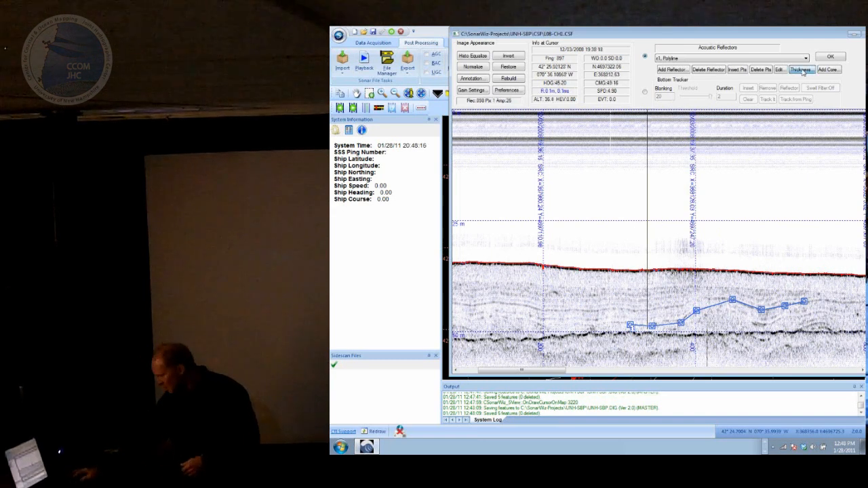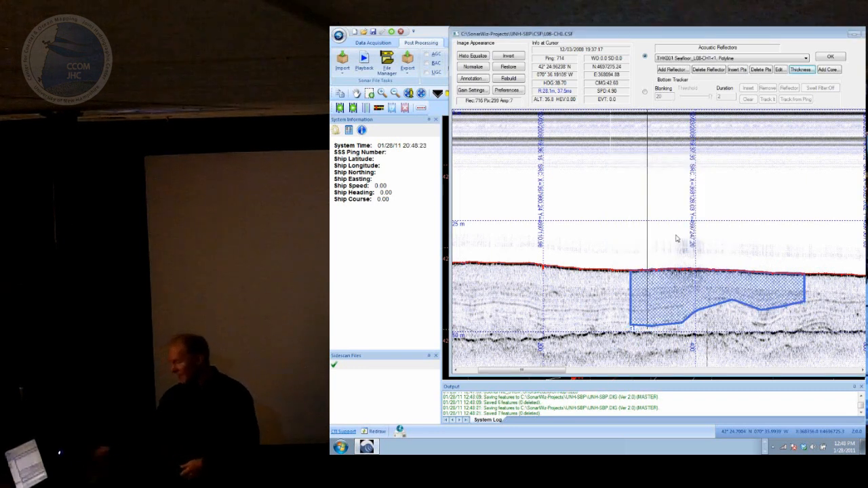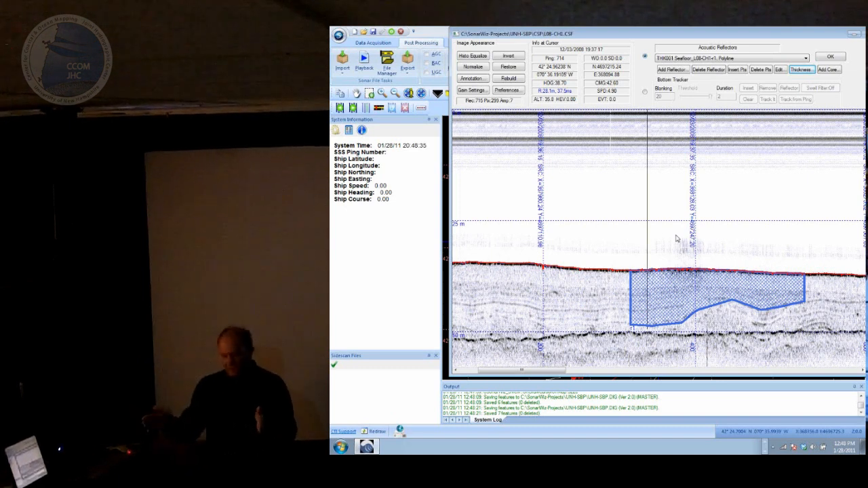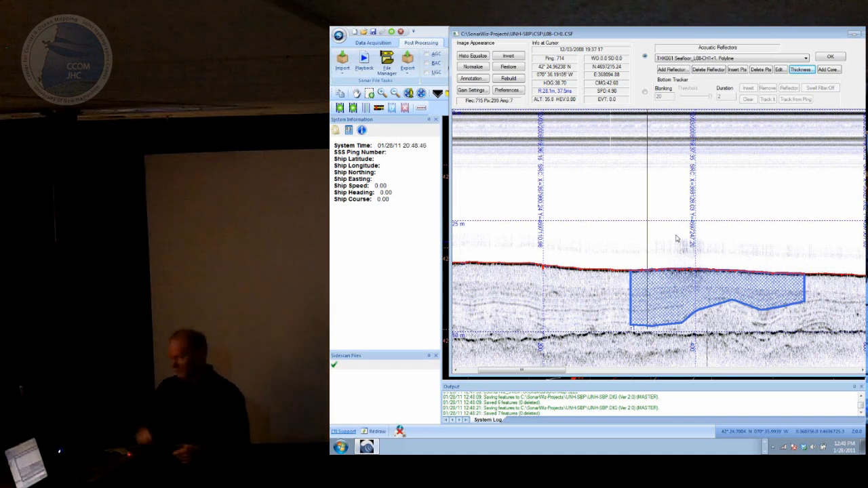And we have a thickness tool that lets you take any pair of reflectors, like the seafloor and the one, R1, that I just digitized, and compute the thickness between them. So if you do that on a bunch of parallel lines, right, you can begin to build up a volume of maybe material that you're mapping. When you generate that thickness, what actually happens is we take all the intersecting shots between the top reflector and the bottom reflector, and we generate an Excel file that contains X, Y, and Z, and X, Y, and thickness for all those intersecting points.